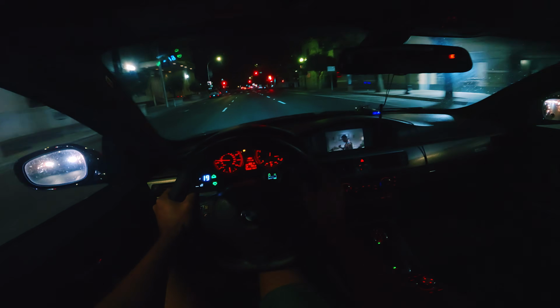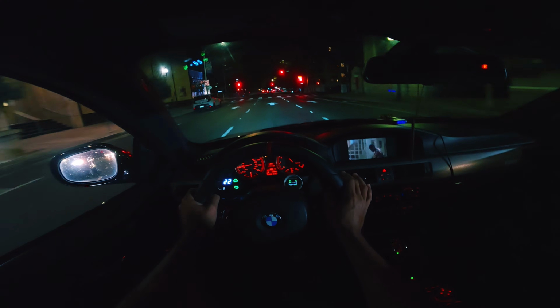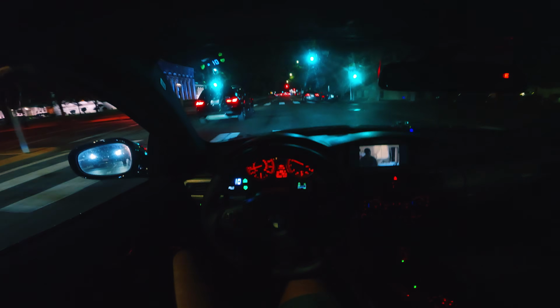Honestly, oh man, I just downshifted like 3 gears. What the? I did not mean to. I was in 3rd gear, went all the way down to 1st. Oh, there's a highway patrol. There's a highway patrol.